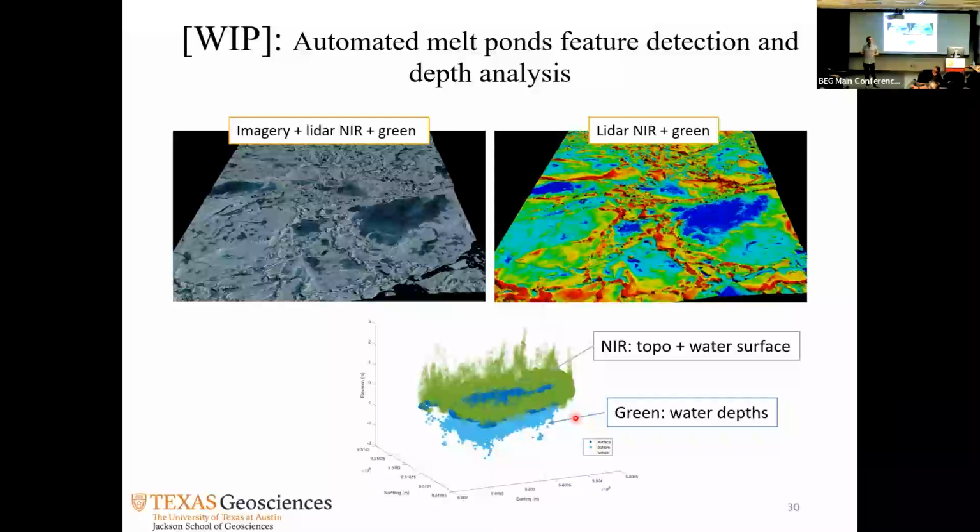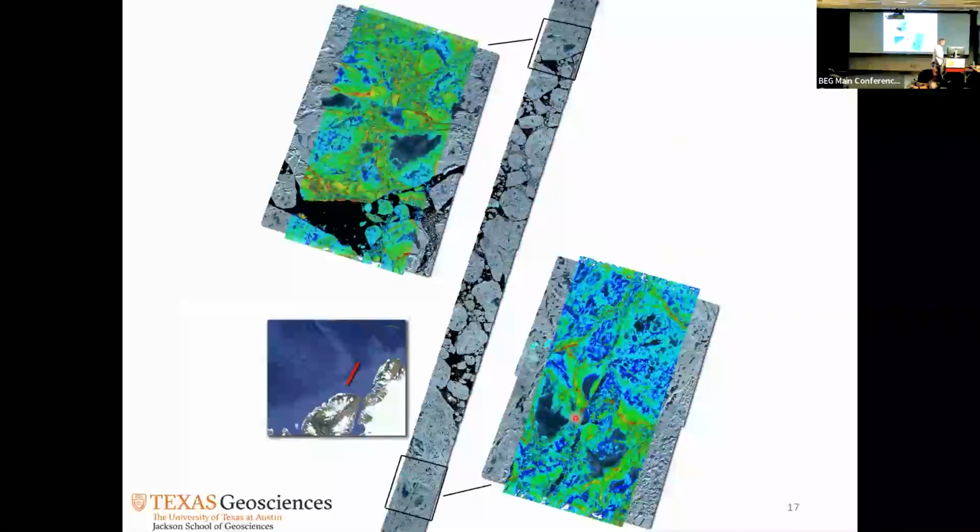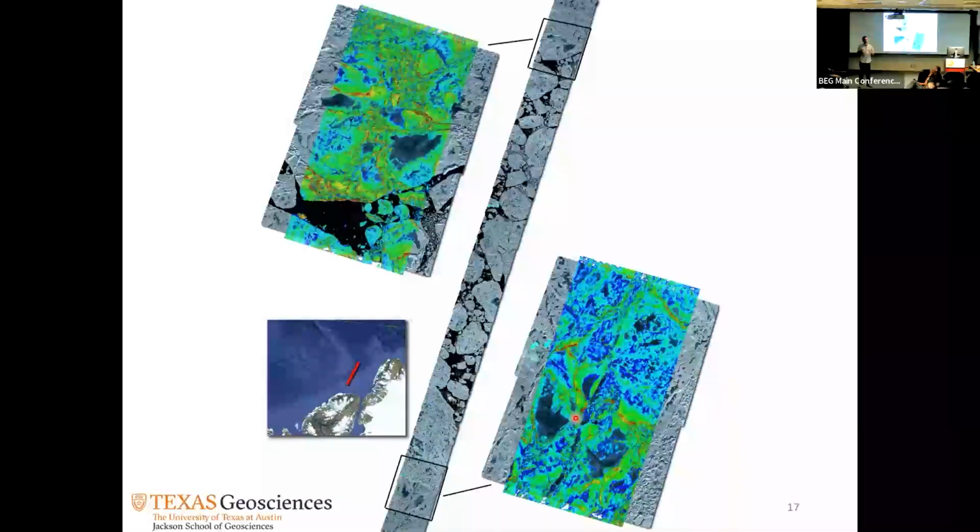Yes, there is data that also penetrated, like you've seen in an image like this. For example, this LiDAR data here is the near infrared and green together. Wherever there is an opening in the ice, like that black area, of course the laser goes through it. The green wavelength likes transparent waters, so the light can go deeper.